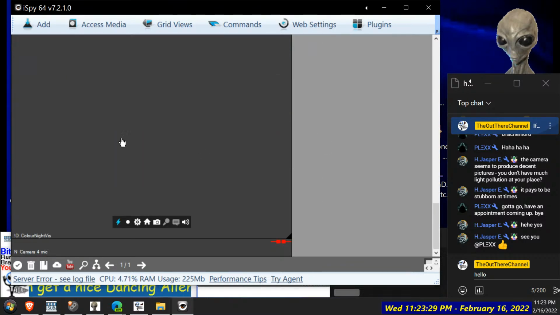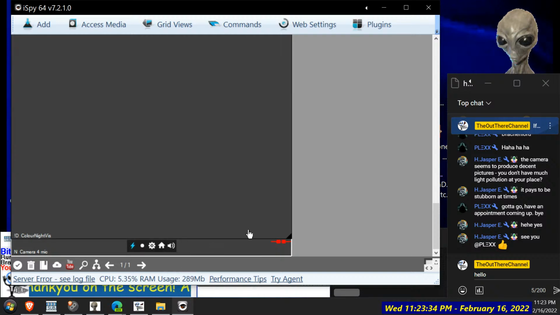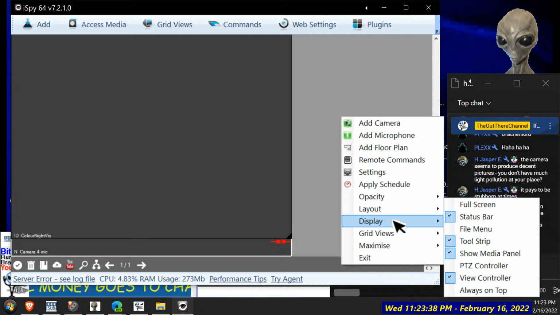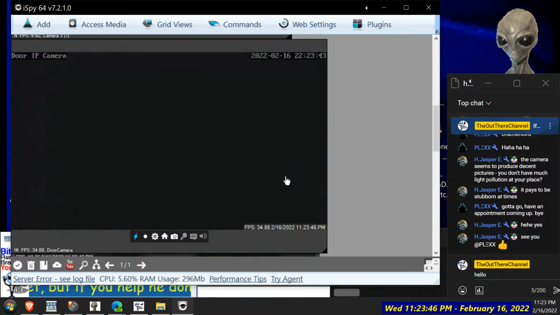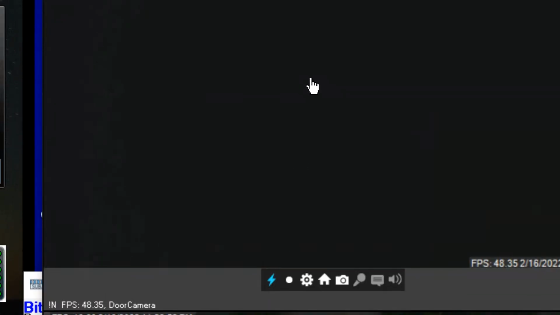Should be a door cam one going though. Where's the door cam? Something's not right here. Where's the door? That's outside. Door cam here. Should be able to see more outside than that. That's really weird.